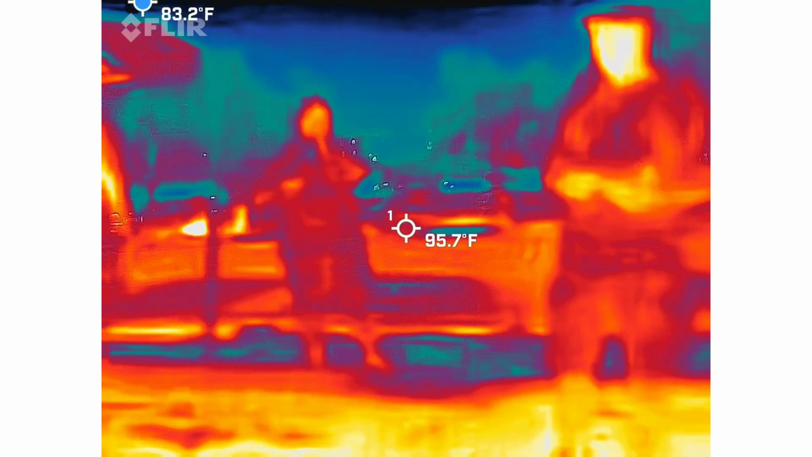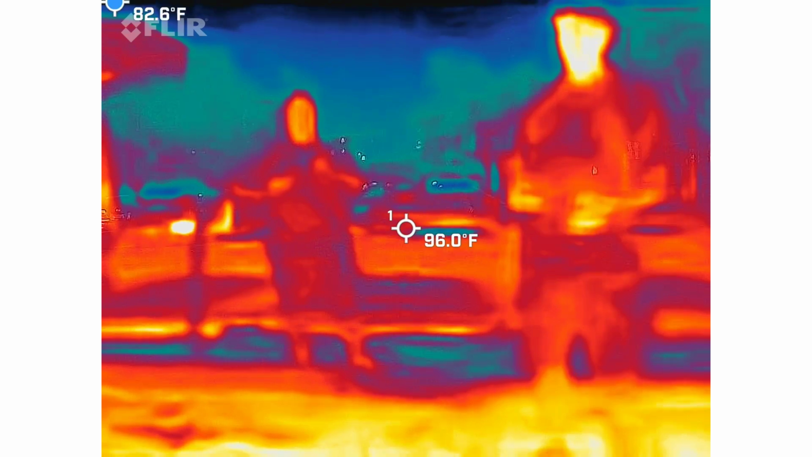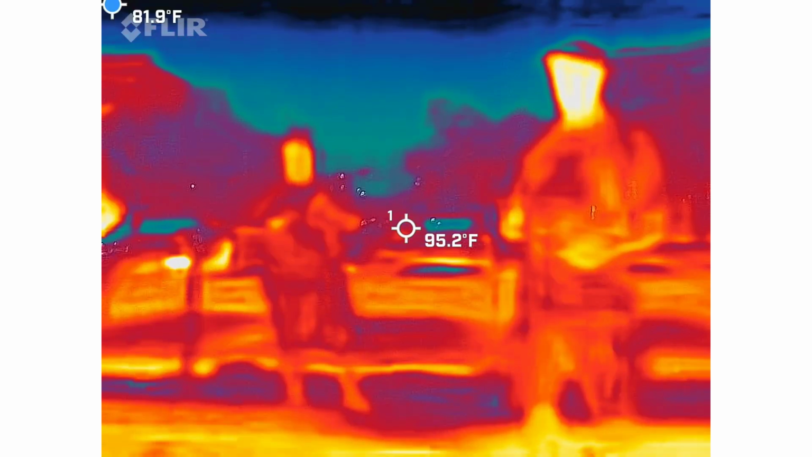Interesting. But I like to explain what those readings mean because we're going to be using those devices at the next space for sure, testing a few different theories.